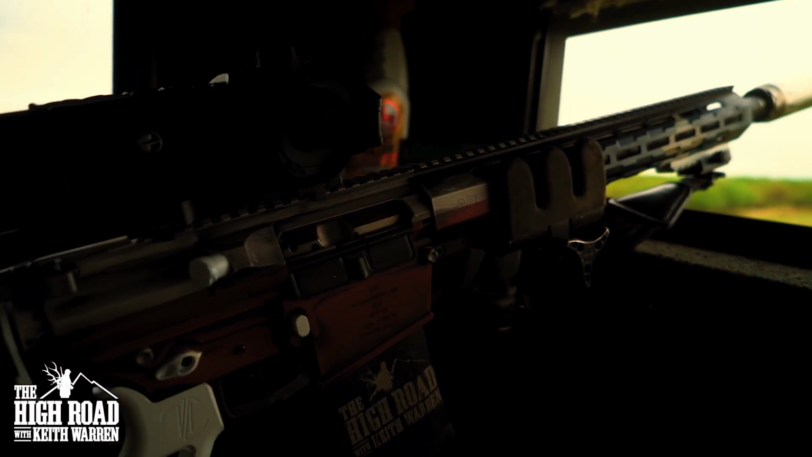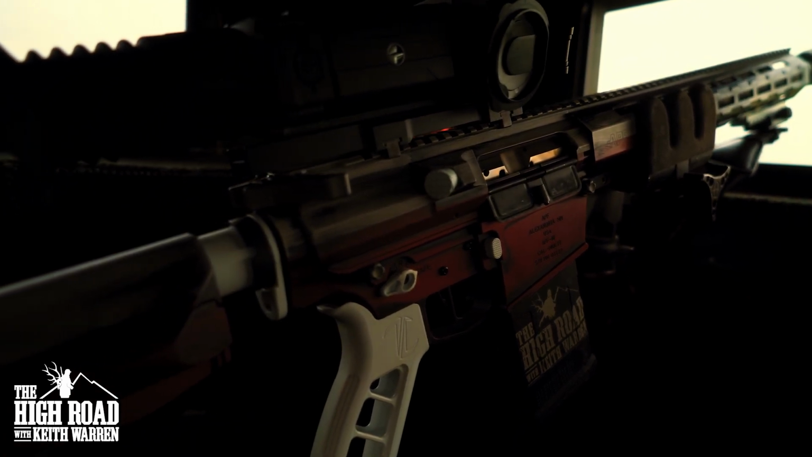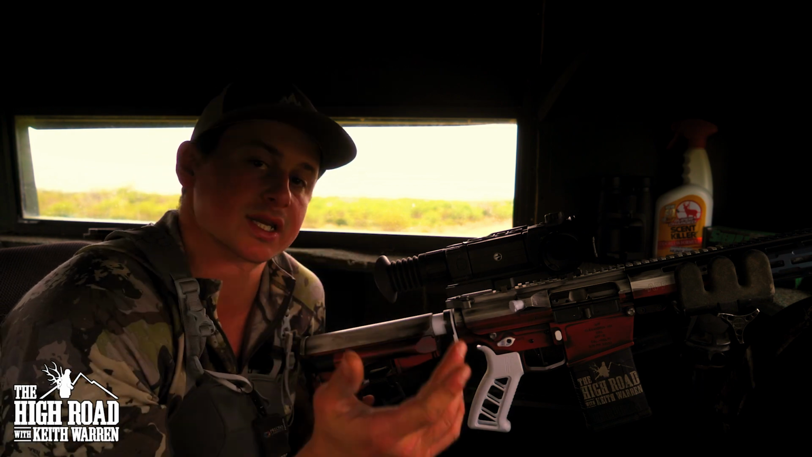I used this APF to smoke a few pigs earlier in the trip. I'm telling you, I was so impressed by the way it performed. This is a heck of a setup, especially being on the Kofager. That's gonna help me self-film.